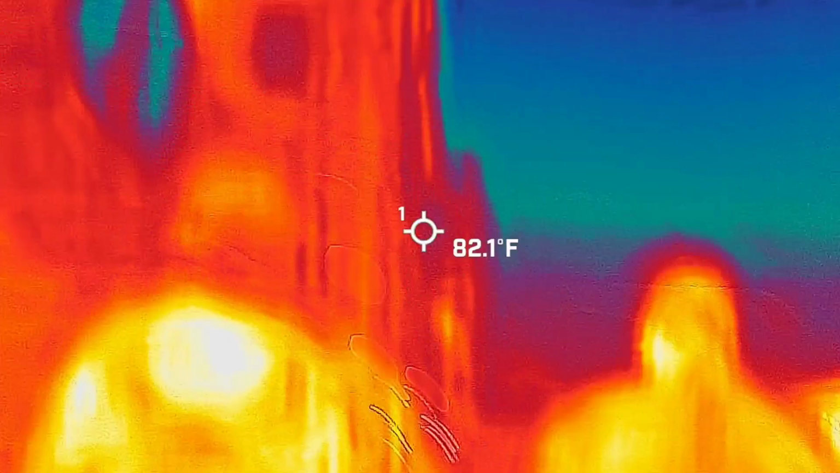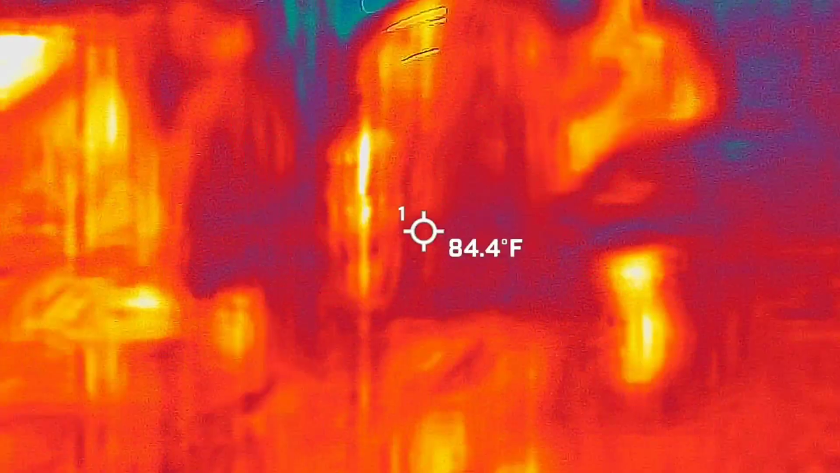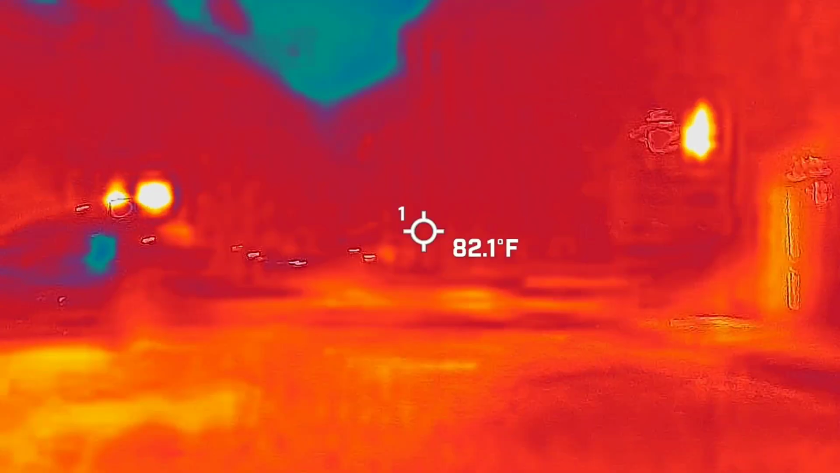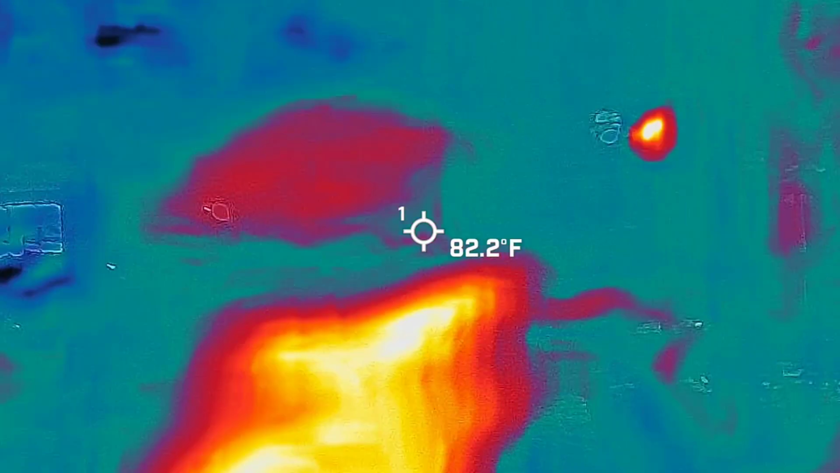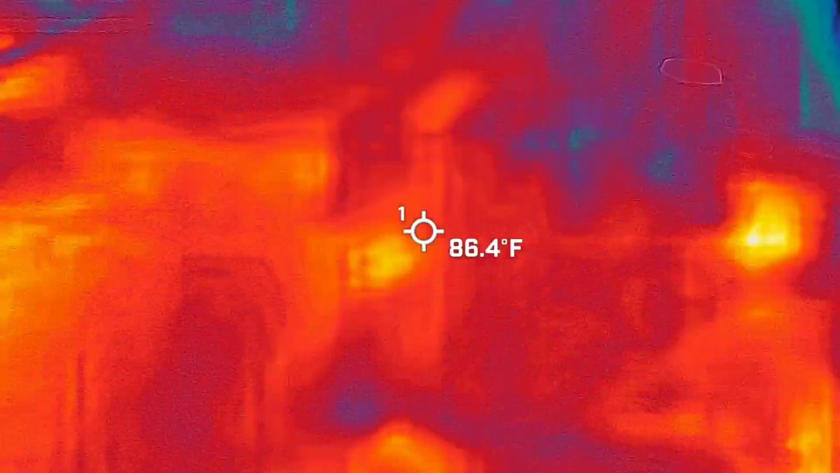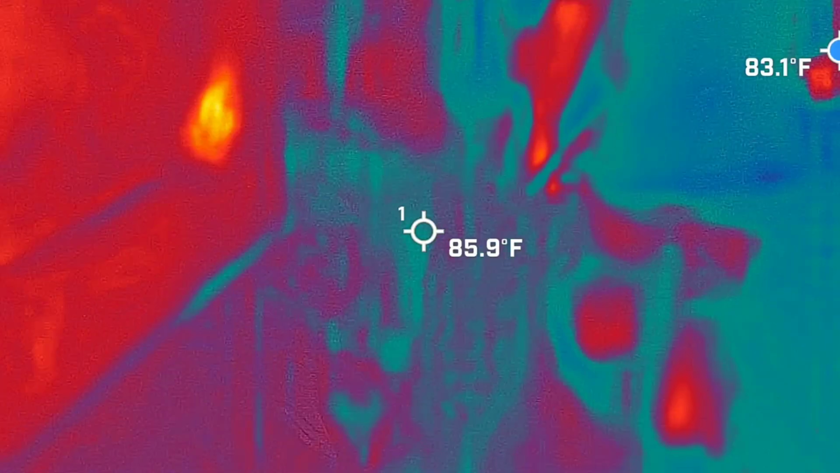Okay. There's that street you came out. Nothing down the block. I think it was dying.